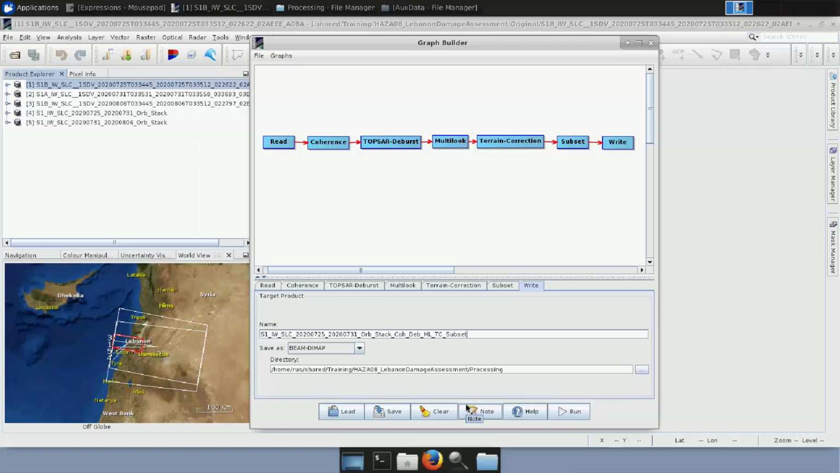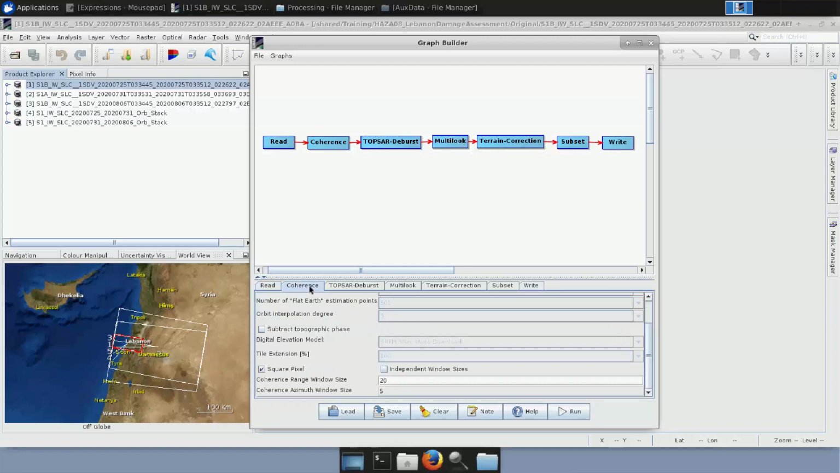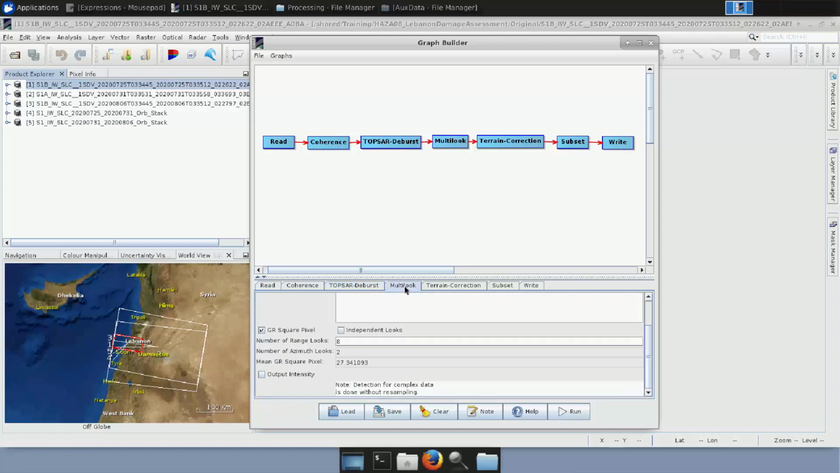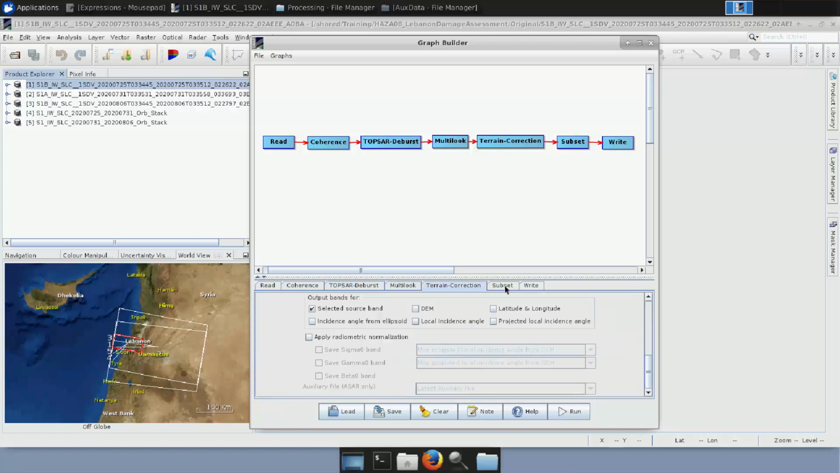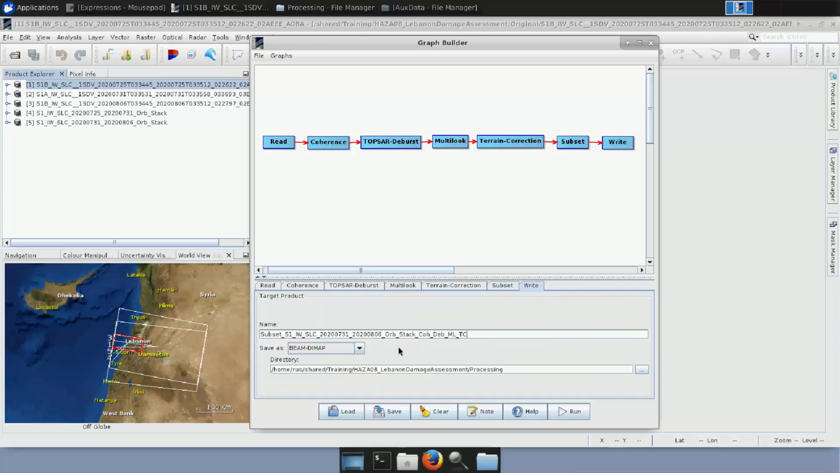Having done that, we go again back, tab by tab, and we insert this time the second stacked product. The rest parameters will remain as they are because we have already defined them before. The only difference is that here on the right, this name will correspond to the second product, so I'm just gonna take again the subset from the beginning and put it at the end, and then I will run it.